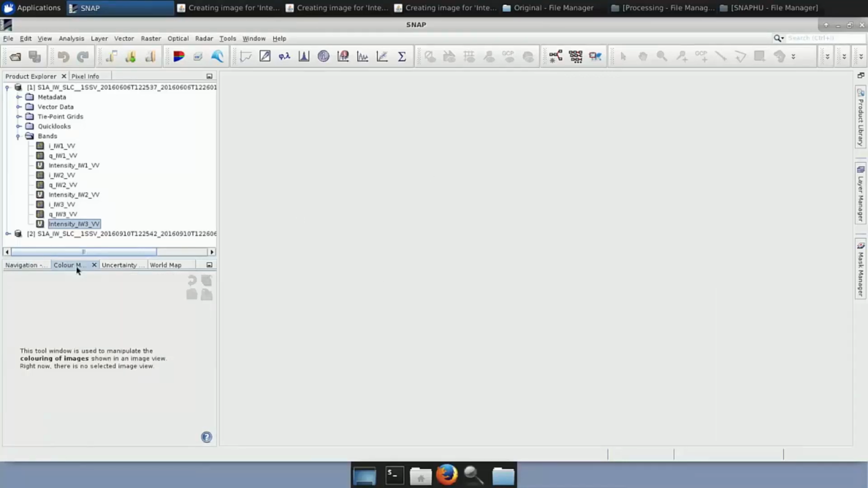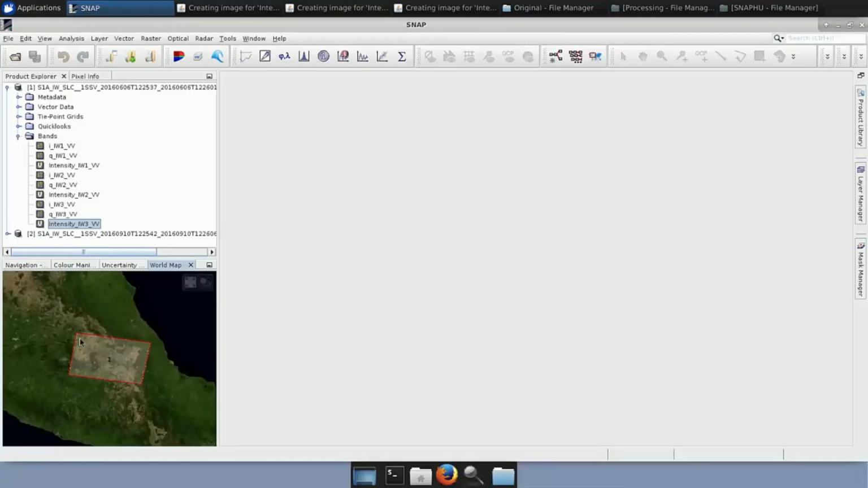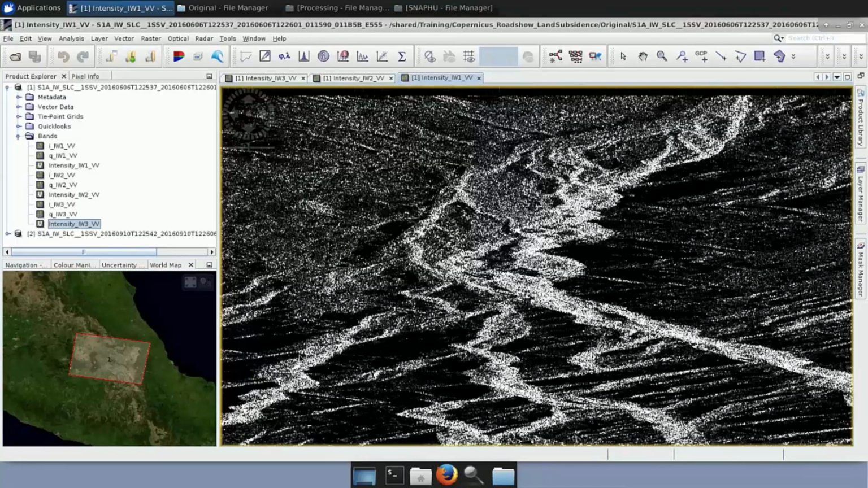You have the Color Manipulation tab. You can add many tabs, and here you have the World Map, where you have the location of the product on the globe. If you go here and zoom in, you can see that both our products are located in the same area. Okay, so here we can see that all the bands have been opened.